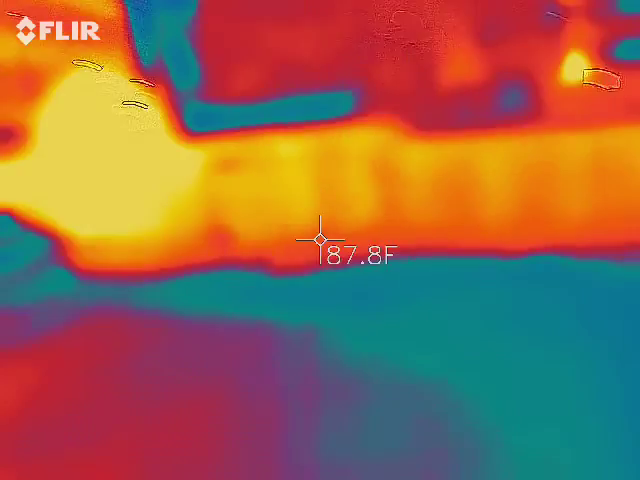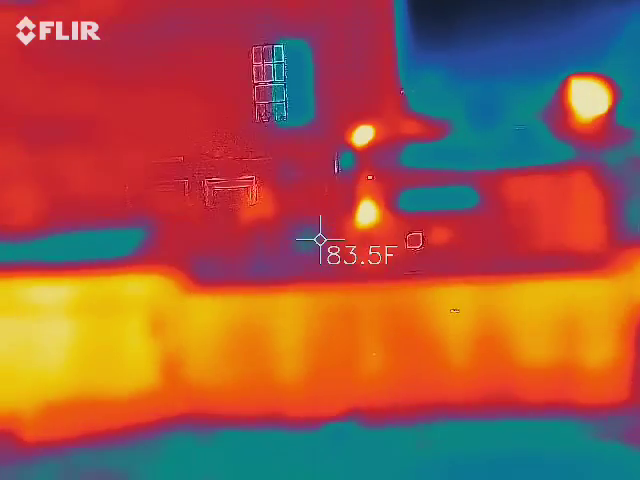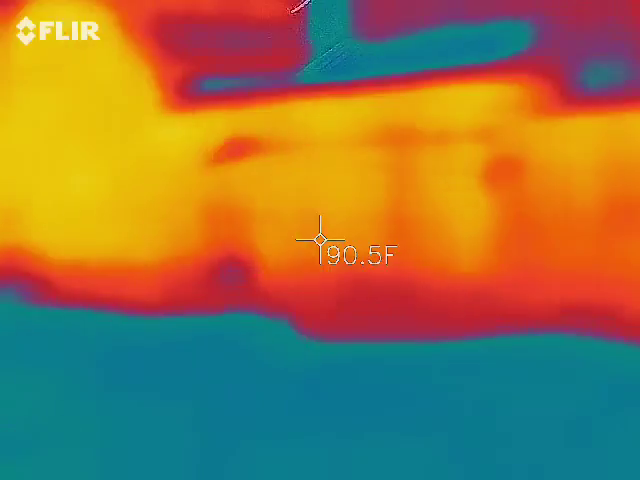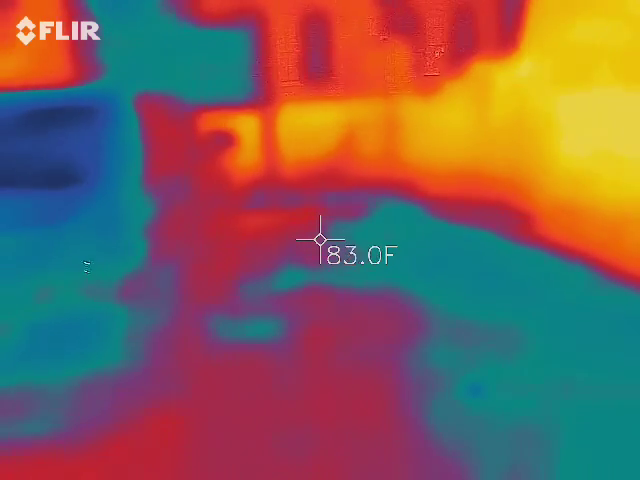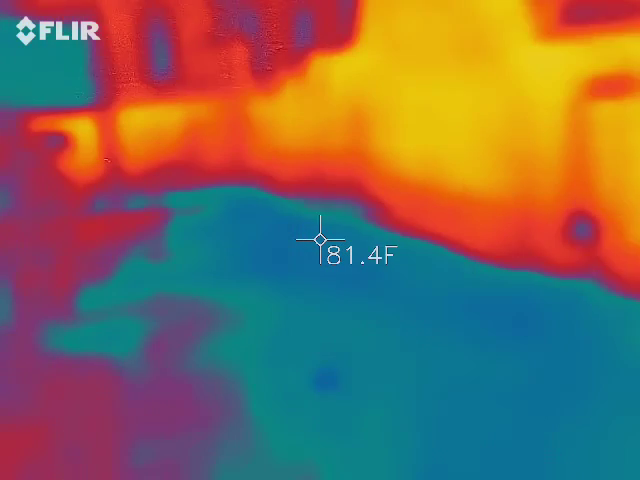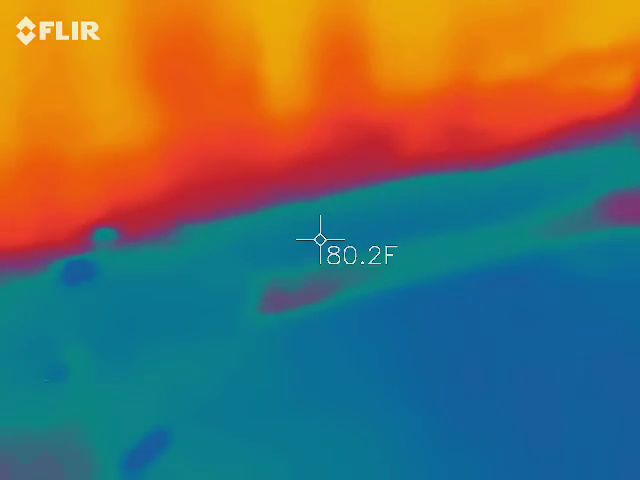What are we doing over there by the light? Yeah, that's what I was wondering. It says that light flickers with the EMP, same frequency. Down here it's cold everywhere. But that's the earth, that's normal.